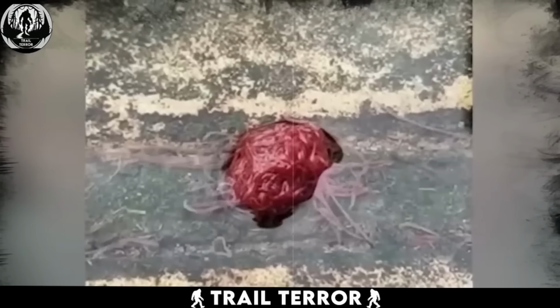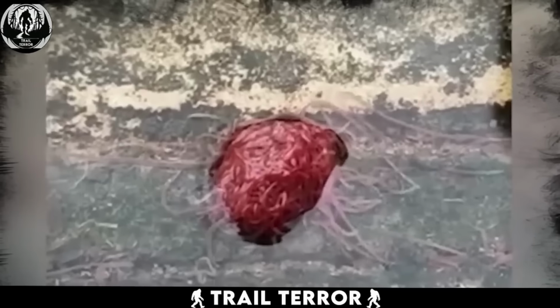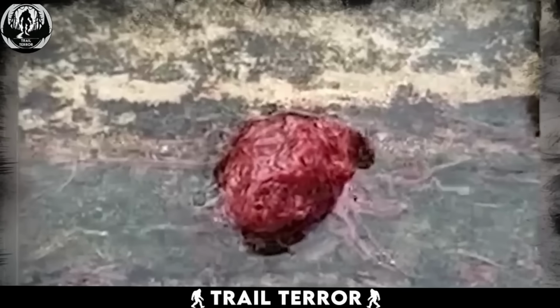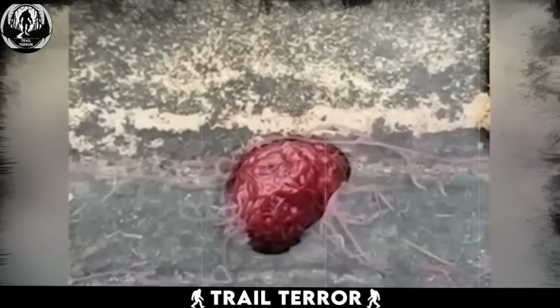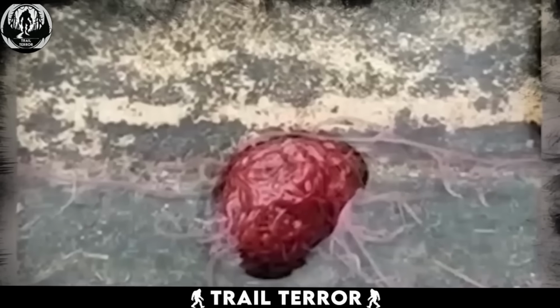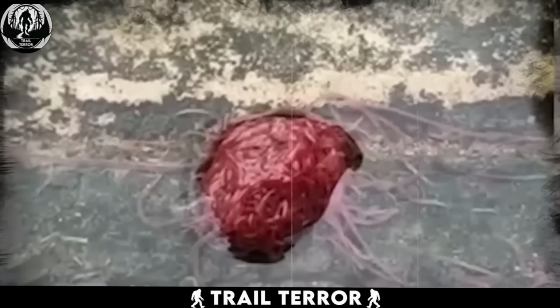As the cameraman zooms out, it becomes evident that this strange entity is partially submerged in water, and the worms are freely strolling around in it. The overall sight is both mysterious and unsettling, leaving viewers with a sense of discomfort and a desire for such strange entities not to exist in our world.